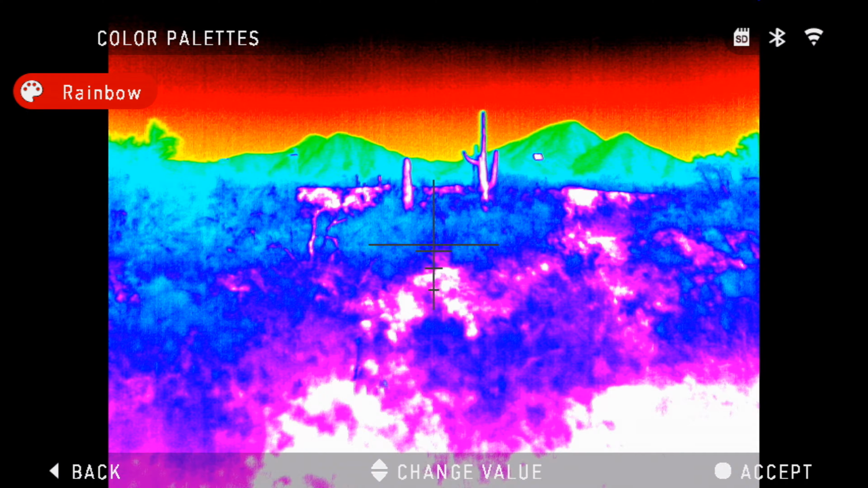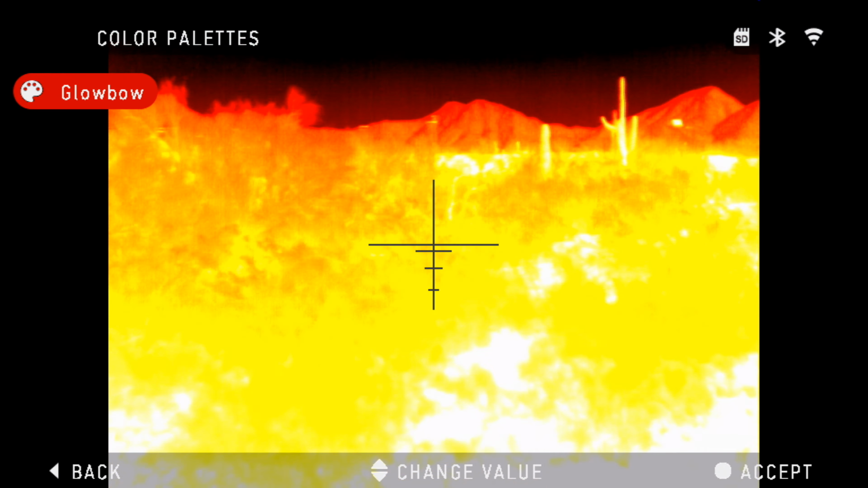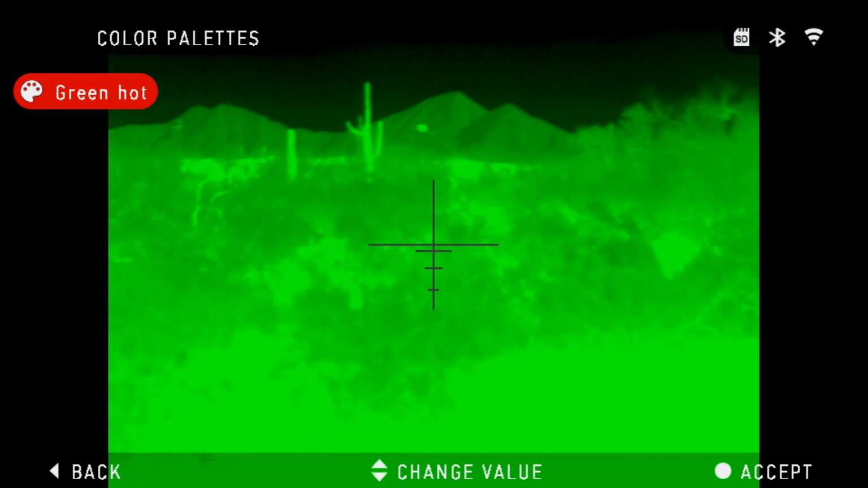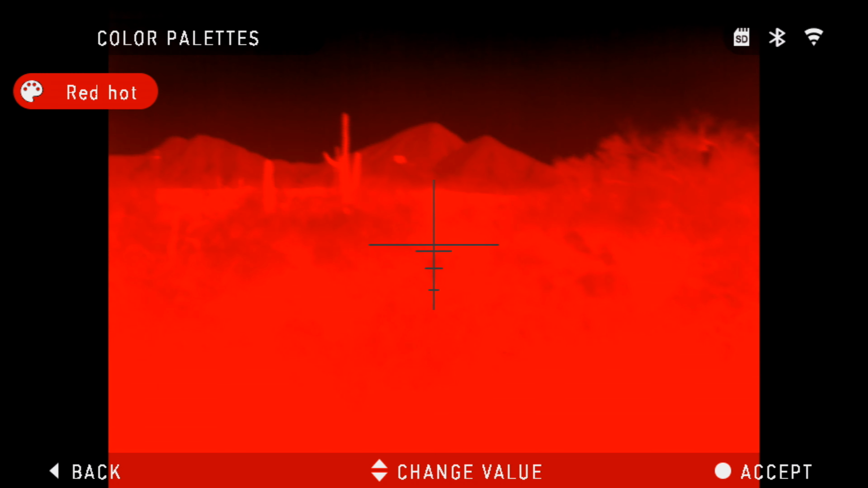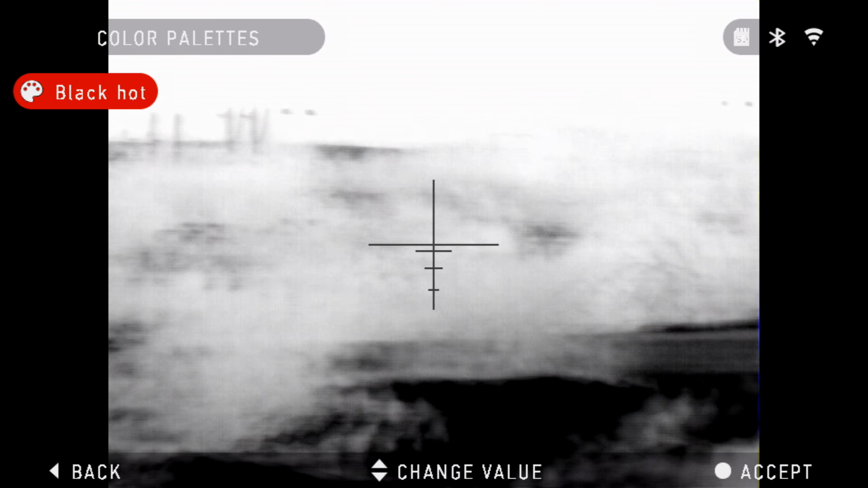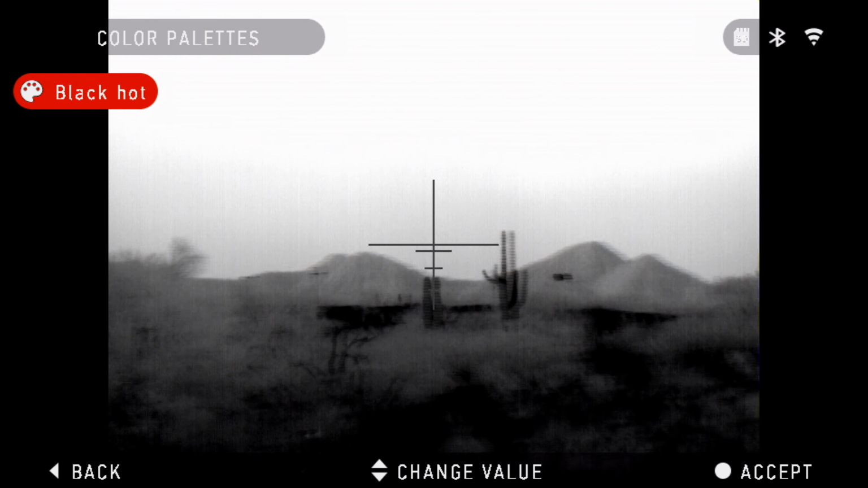Yeah, I know, it's weird, huh? It's like, why isn't that water? These rocks are pretty damn hot. The whole thing looks like Mars over here.